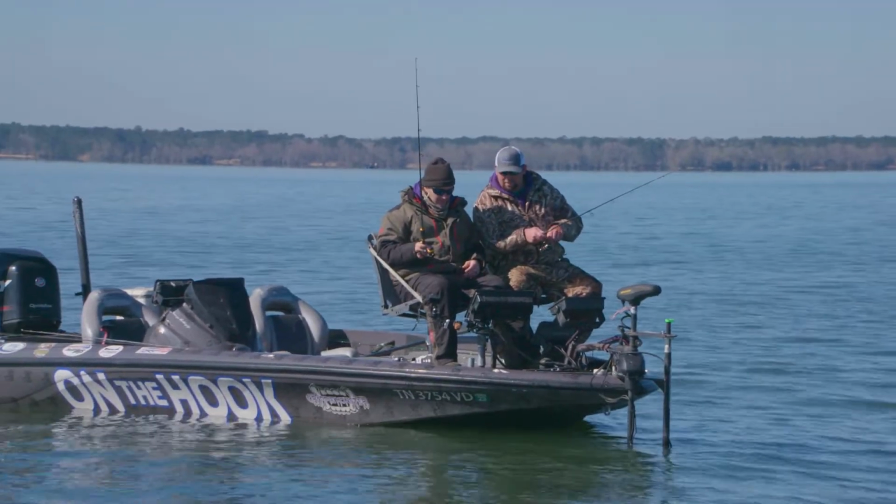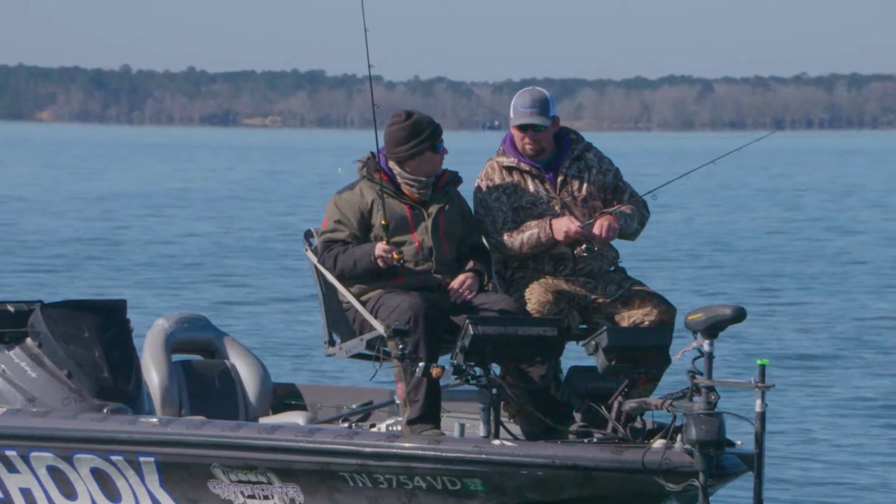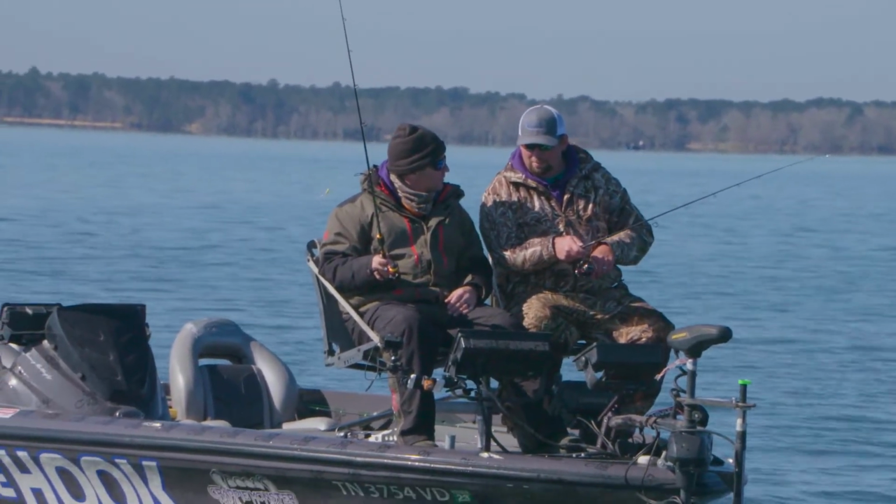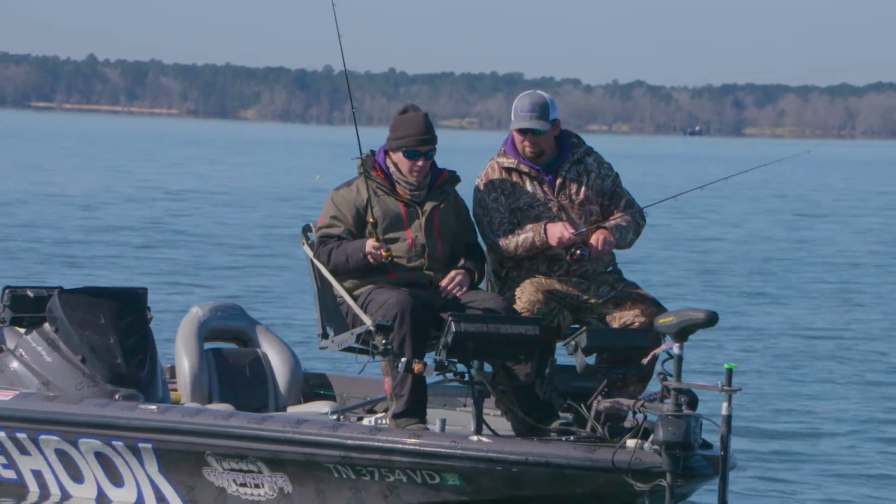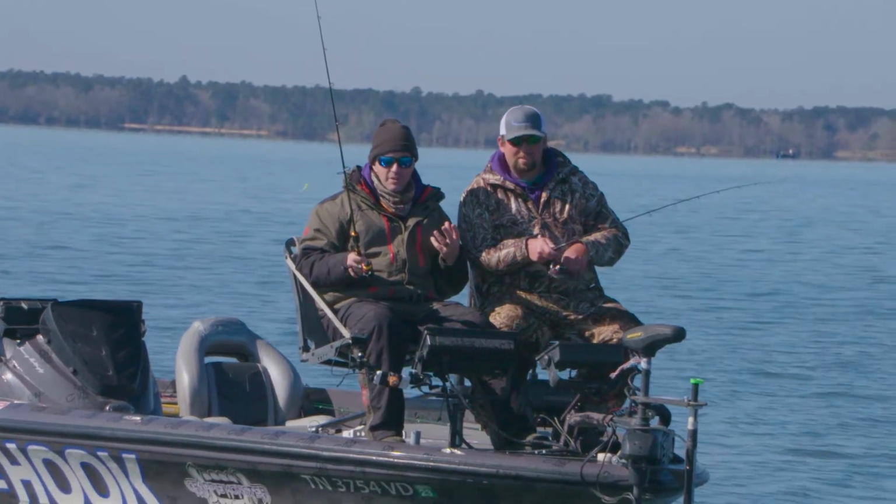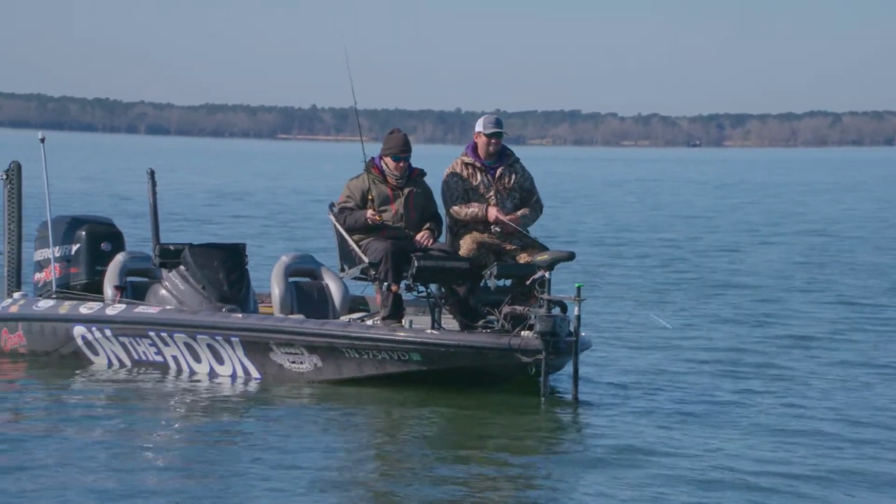Oh, yeah. That's the best part of the tournament trails, the camaraderie and being around all the different fishermen and meeting different people. Yeah, always meeting different people. That is one thing, whether it's recreation or a tournament, crappie fishing makes everything a lot smaller world.